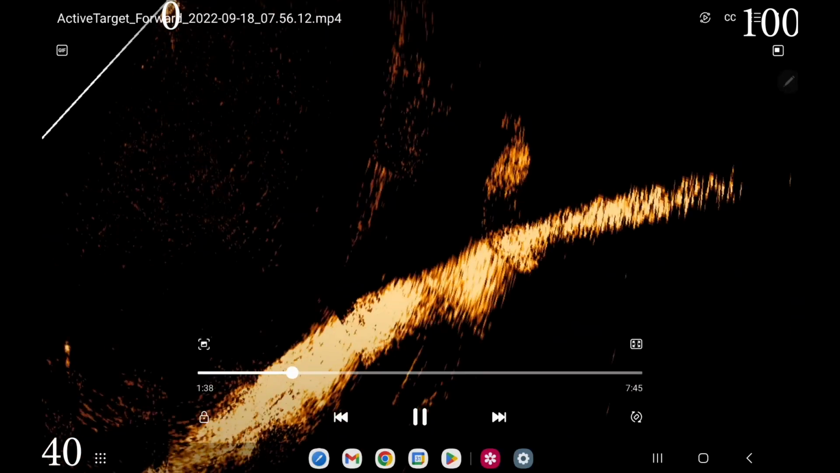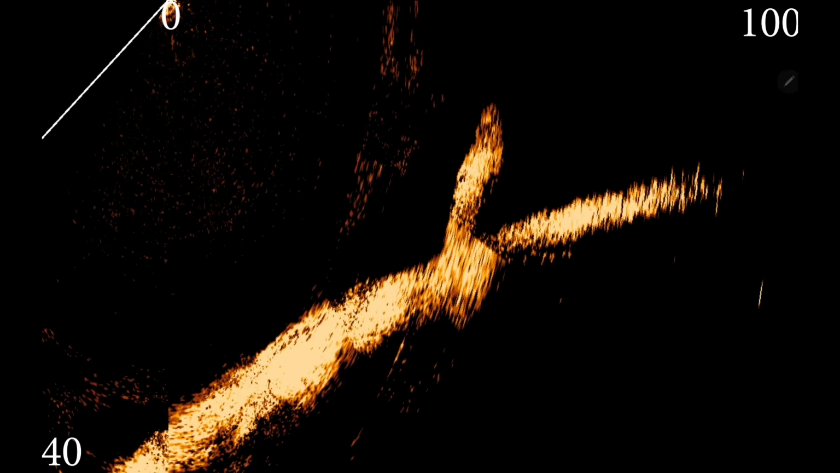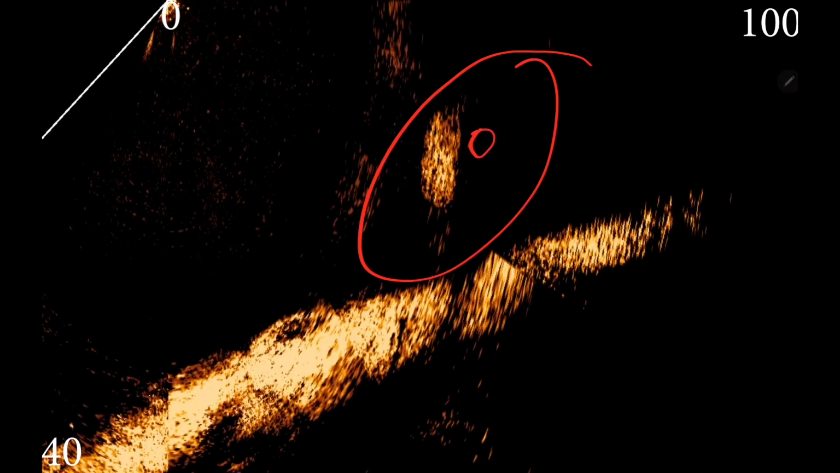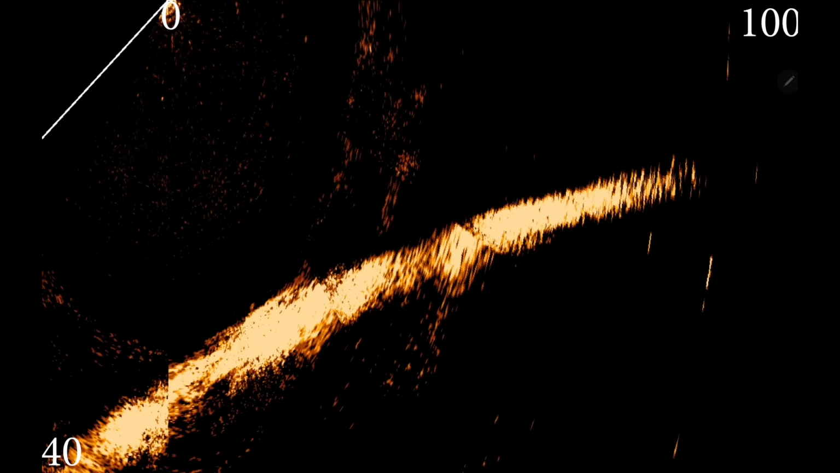Let's go to the next. So on this clip, we're gonna see, basically, we've got a big ball of bait in this area right here. And look at the fish with it. This fish just pushing it. Get the trolling motor back on it, Brian. There you go. It's just massive schools of herring.